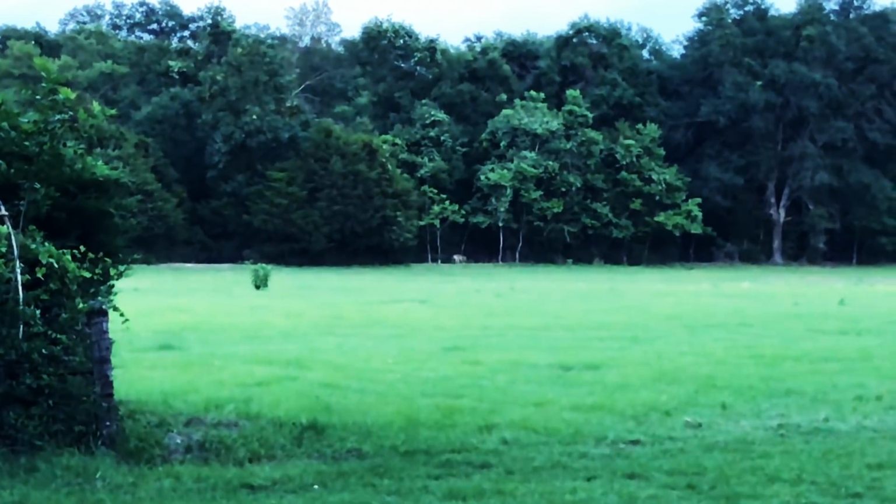Fifteen minutes later, we caught another coyote working the field. I barely had time to turn on my thermal before Paul took the shot. Paul was perfectly lined up, but the shot sailed over the coyote's head about 75 to 100 yards away.